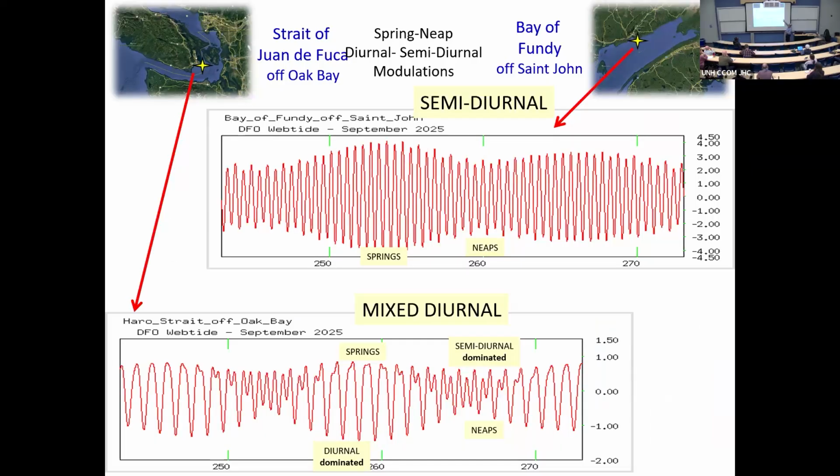Going from the East Coast, which is macrotidal, about 7 or 8 meters, well, in that location it's actually 14, to the West Coast. The trouble with the West Coast is it's a mixed diurnal tide. As you can see, there's diurnal and semi-diurnal components. And throughout the lunar cycle, you see the importance of the two changes.